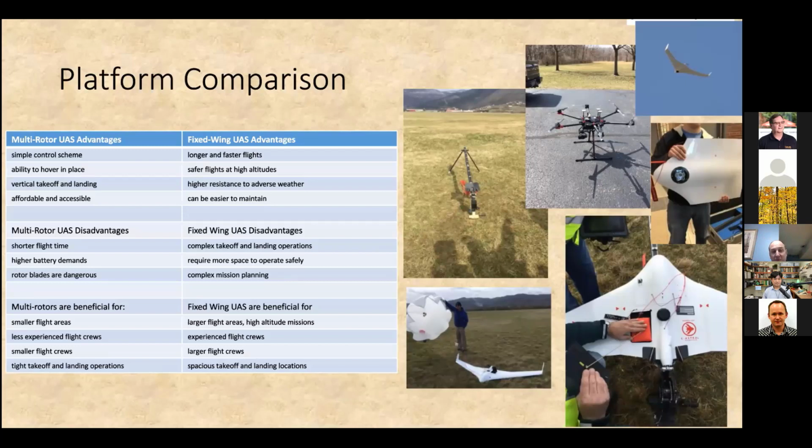Multi-rotors are beneficial for smaller areas, less experienced flight crews, smaller flight crews, and tight takeoff and landing. Fixed wing is pretty much the opposite: longer flight times, but a few more requirements. On the right side, you can see a catapult for launching a fixed wing. You can see the sensor payload on the bottom of that, and the parachute bay right here where the parachute is loaded.